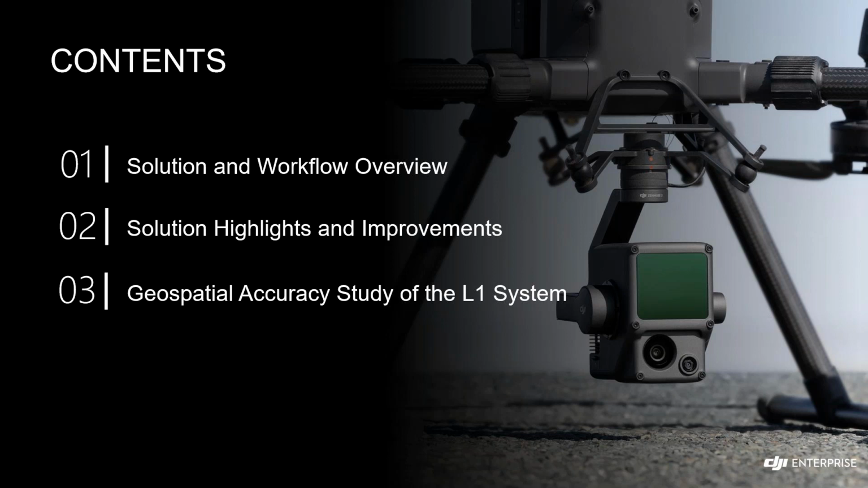And Christian, from a professional perspective, will provide some studies regarding the L1 accuracy, because after all, that's what most people really care about, the accuracy of the system. And with that being said, I can get started.